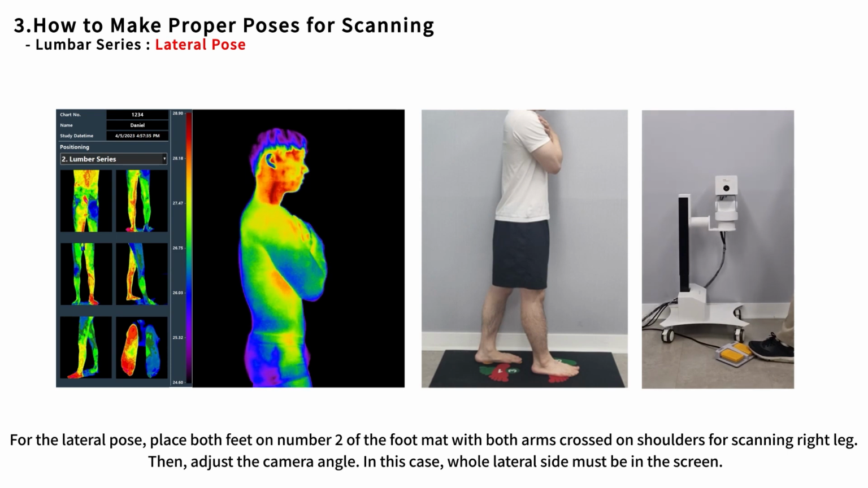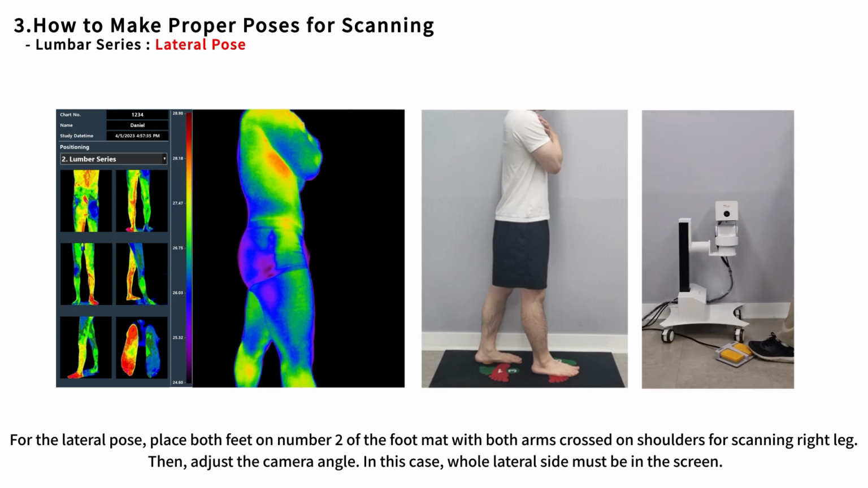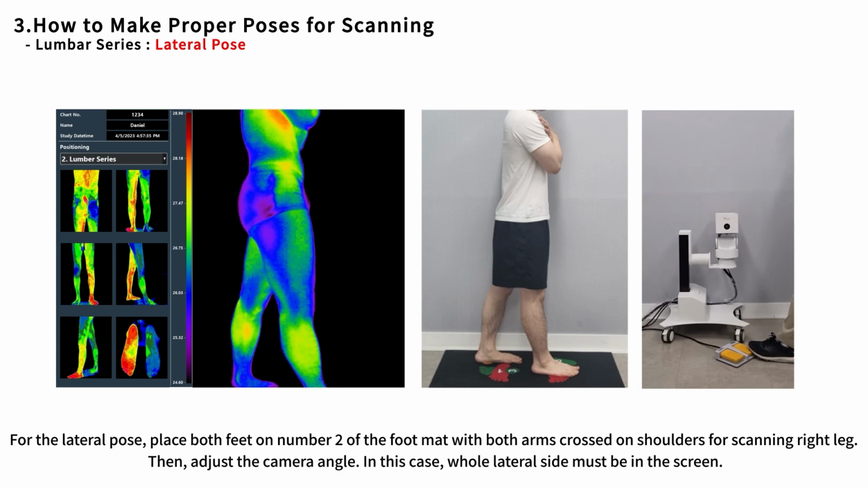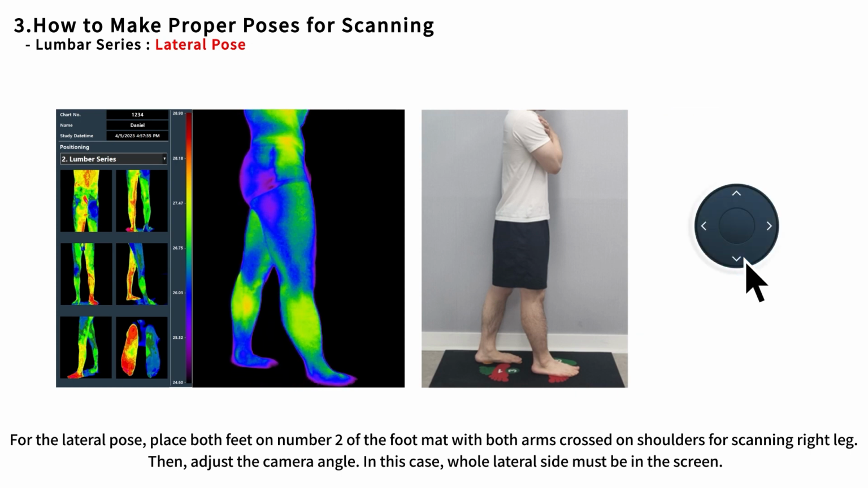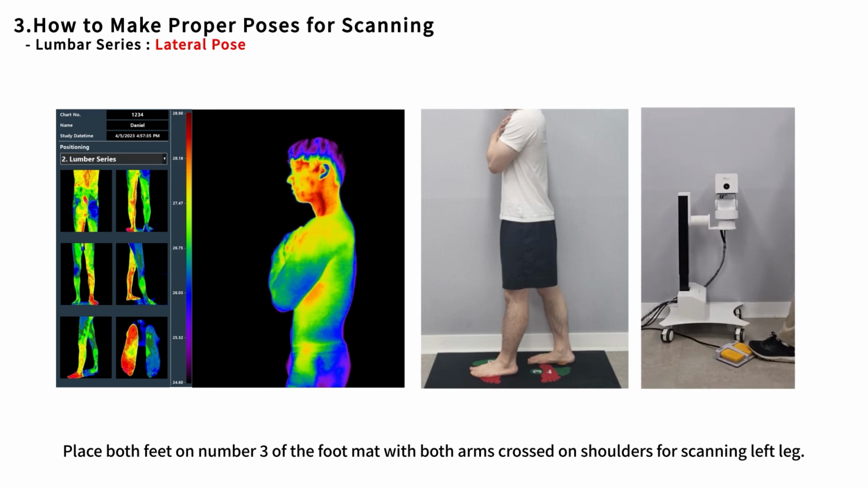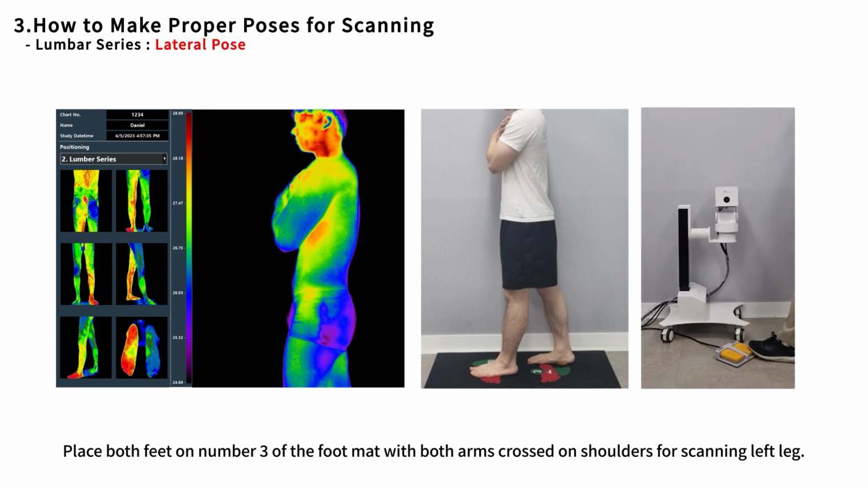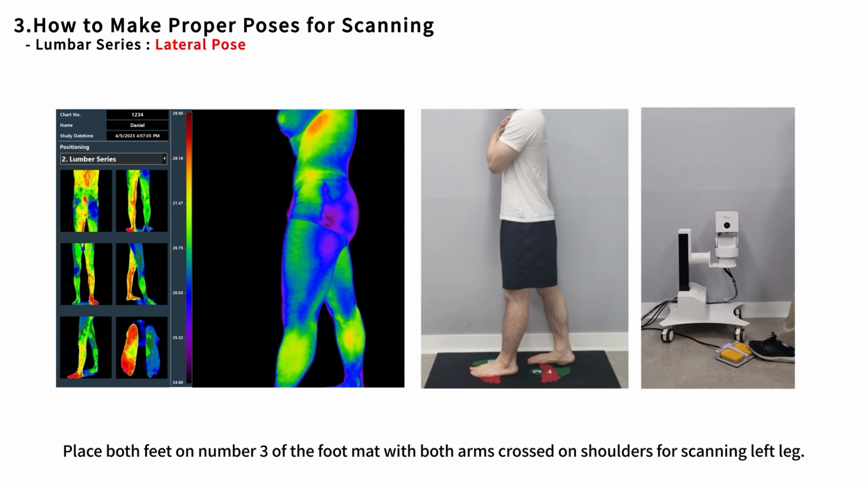For the lateral pose, place both feet on number 2 of the foot mat with both arms crossed on shoulders for scanning right leg. Then adjust the camera angle. In this case, whole lateral side must be in the screen. Place both feet on number 3 of the foot mat with both arms crossed on shoulders for scanning left leg.